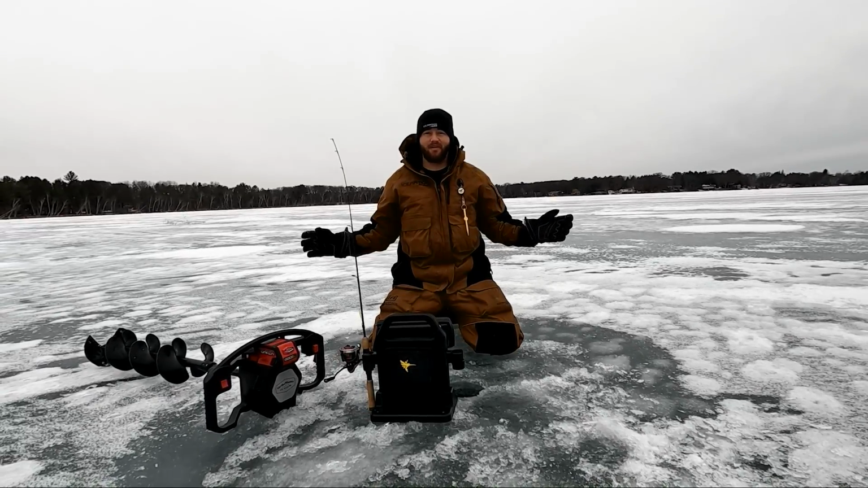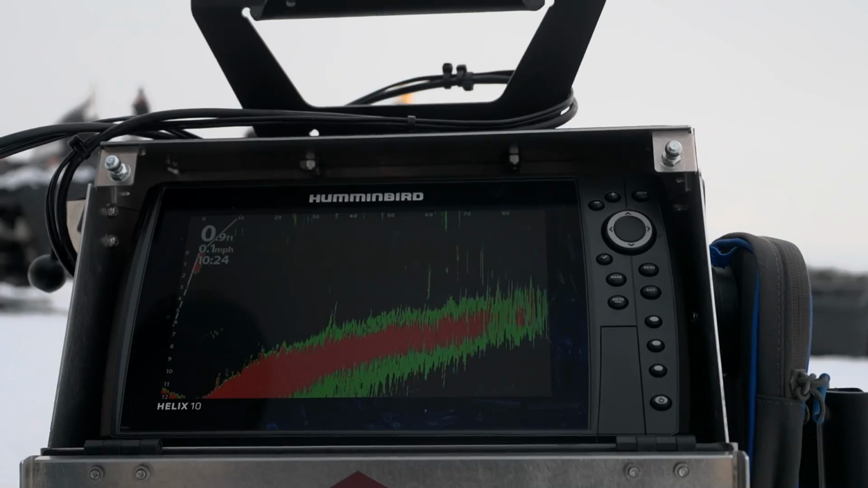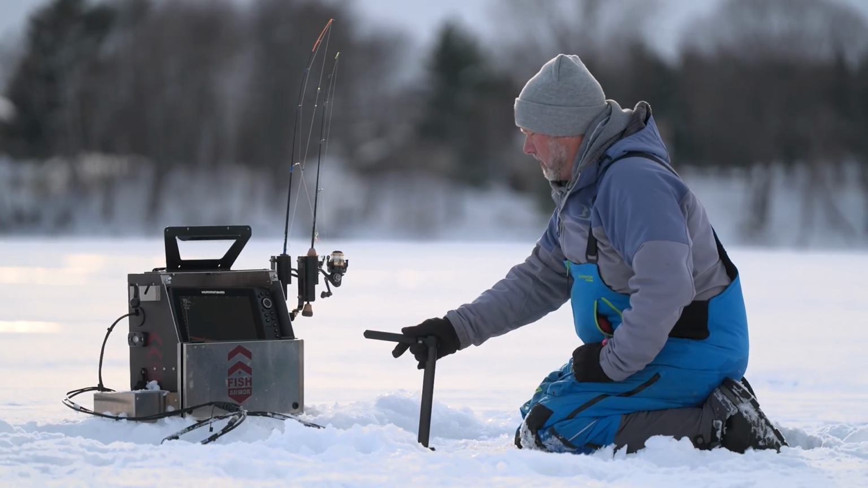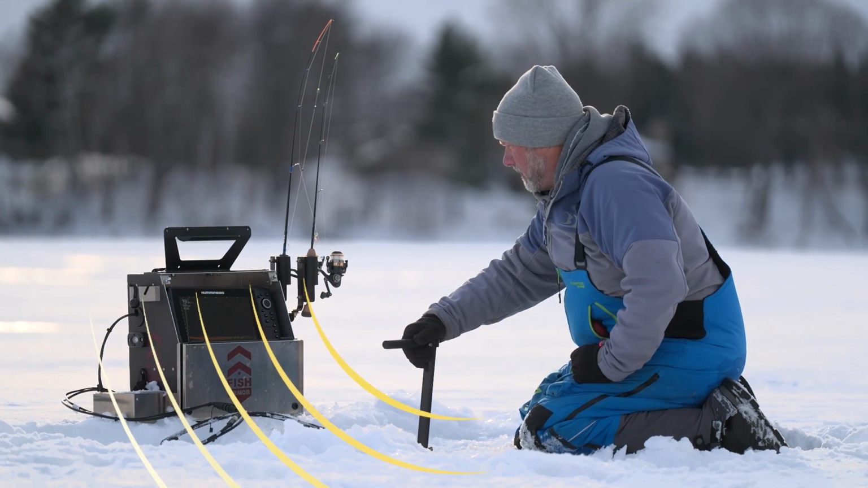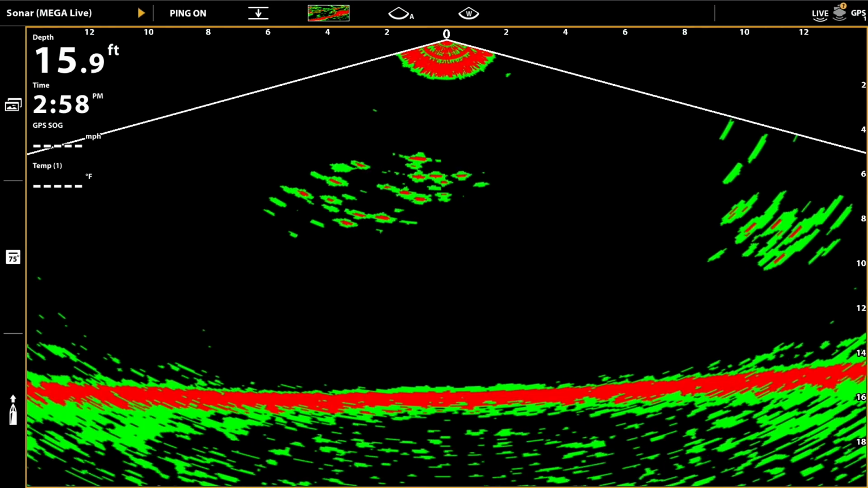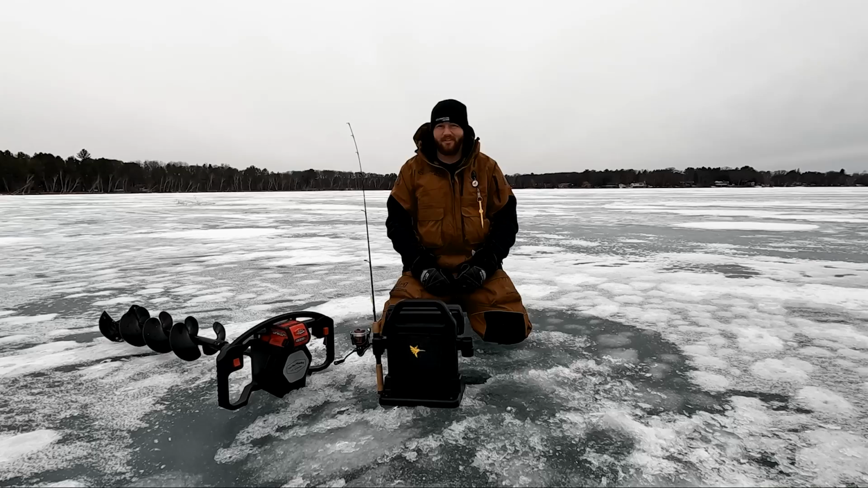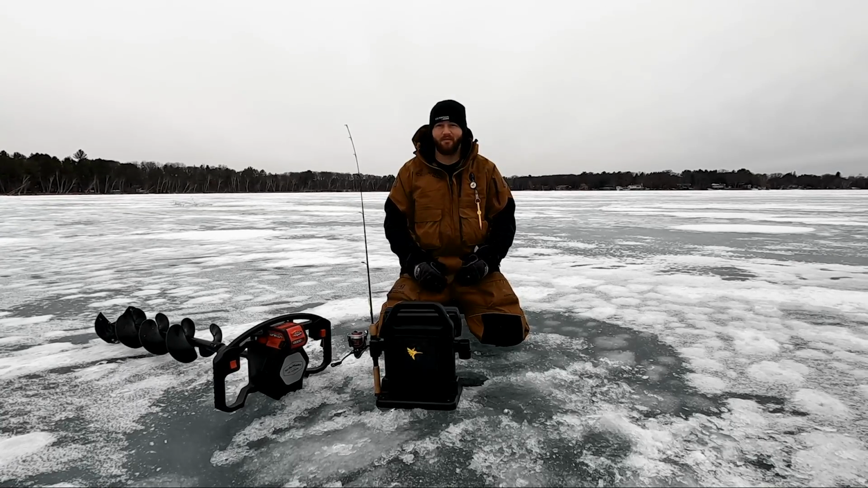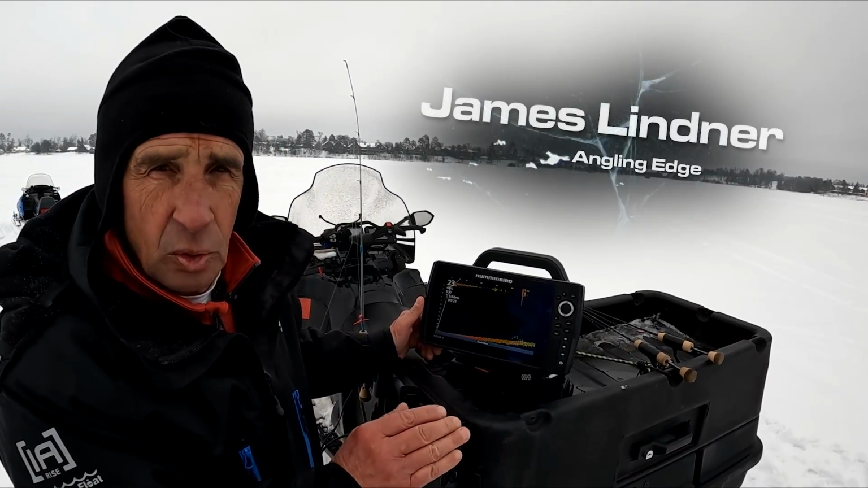Now lastly, we're going to talk about the newest advancement in sonar in the fishing industry, and that's forward-facing sonar. Hummibird MEGA Live is a great tool for finding fish, and unlike 2D, where your cone angle is directly below you, forward-facing sonar looks out. So you're able to see different types of structure away from your hole, moving schools of fish, and it's a great tool for tracking down and searching and finding fish. And we're going to be joining James Lindner as he shares his preferred settings to get the clearest, crispest picture on Hummibird MEGA Live.